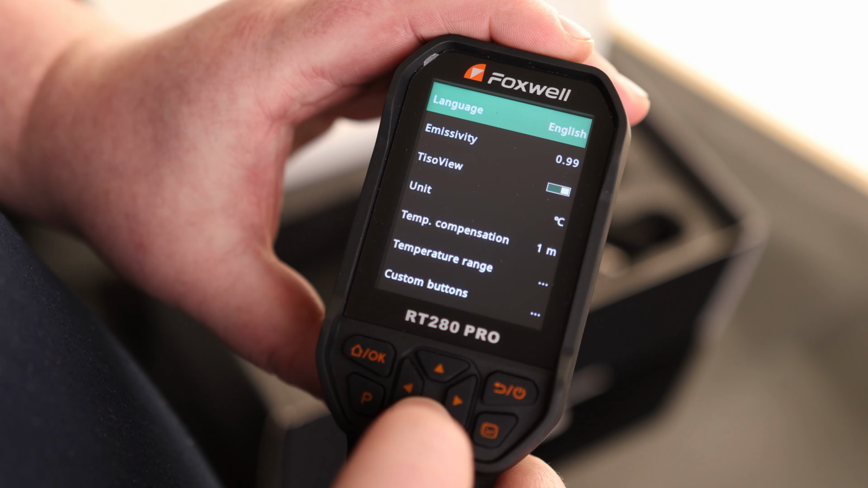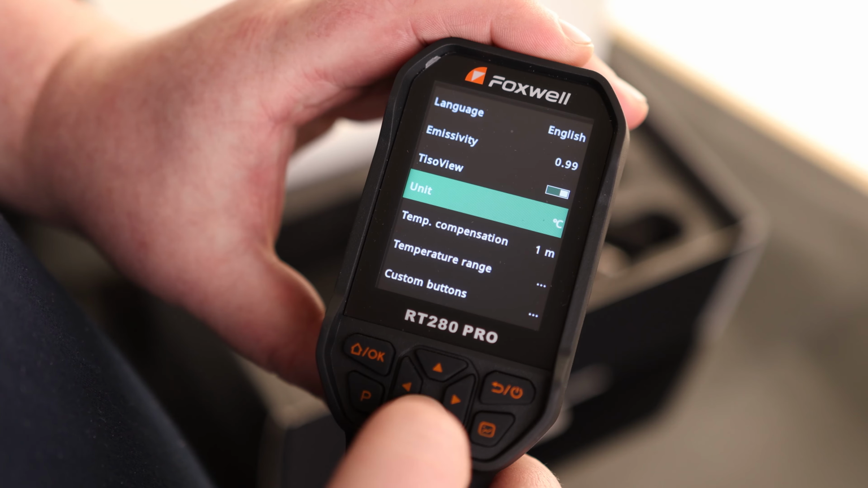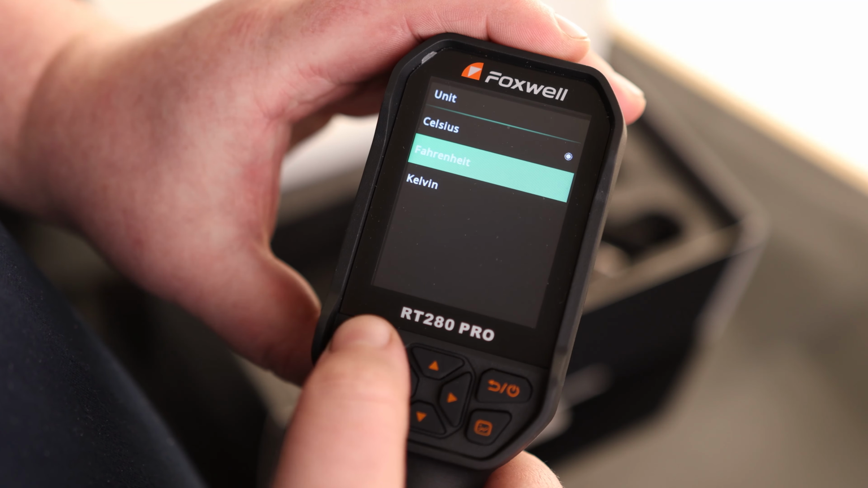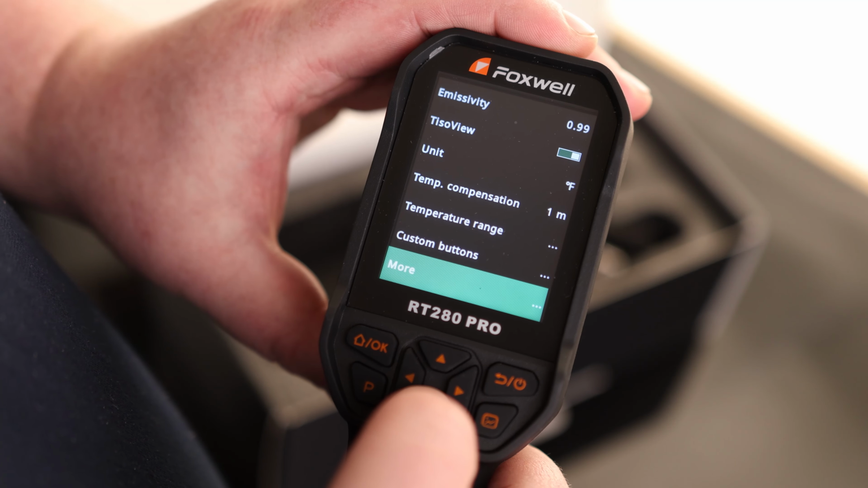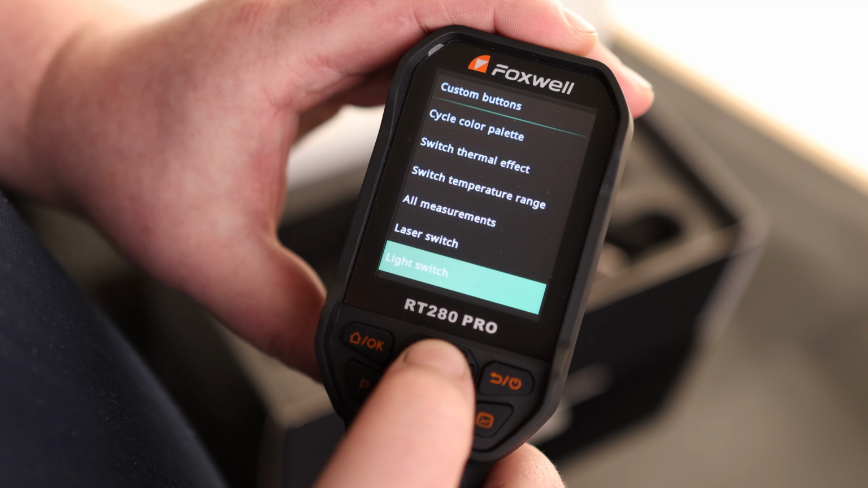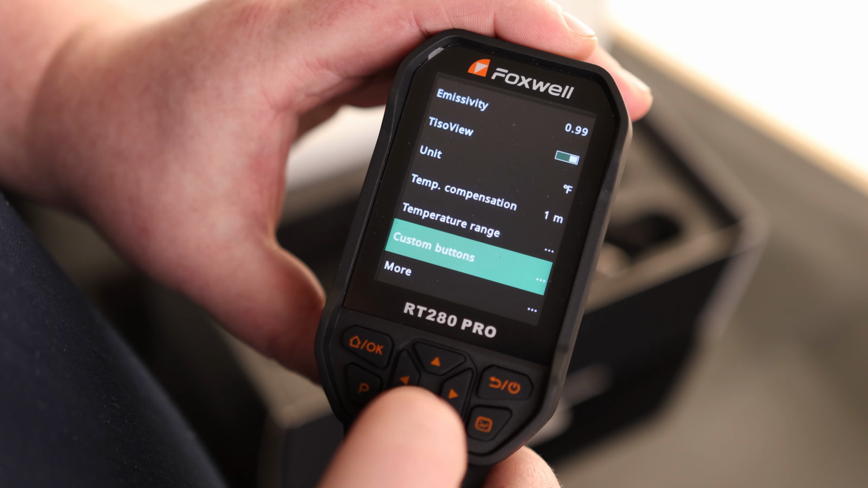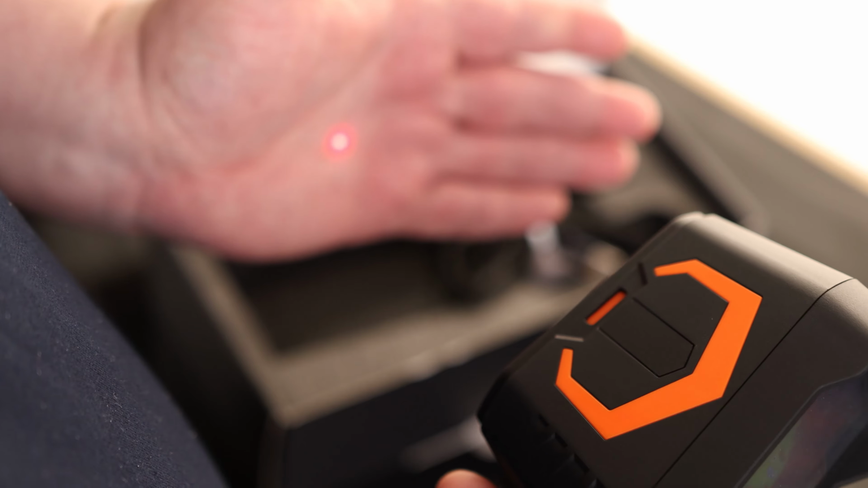We got settings. Language. You can actually change the emissivity. TISR view. Units are in Celsius, so if you prefer Fahrenheit, we can do that. We also have Kelvin. Temperature compensation, temperature range, custom buttons. So if we wanted to be able to turn that laser on, we could do that. So now we got this custom button. We can hit that and we can turn the laser on.